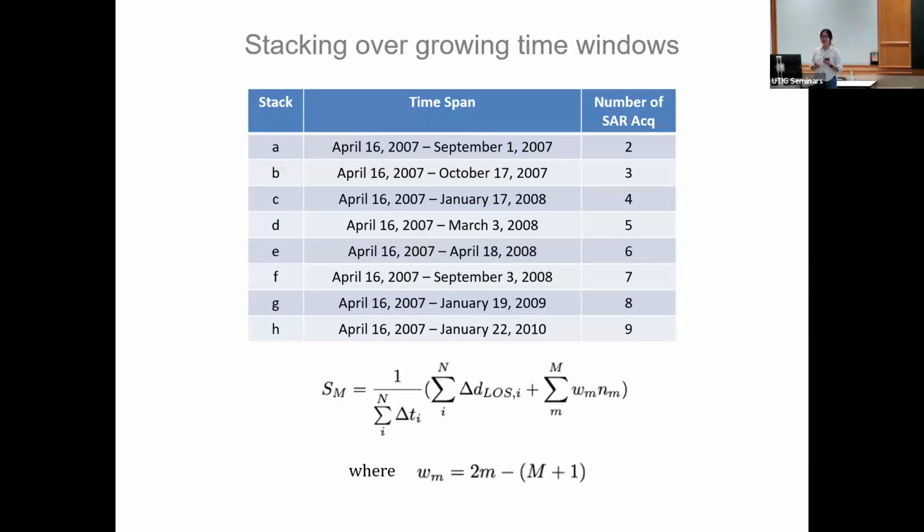But we can design an alternative stack. So here is another alternative stacking criterion. Instead of a consecutive time window, you can do a growing time window. We start from the first acquisition day, and our first stack is just one interferogram using the two SAR acquisitions that happened afterwards. It's going to be noisy because, based on some GPS survey validation, the noise level is about 5 centimeters. So it's going to be a noisy measurement, but that's it.